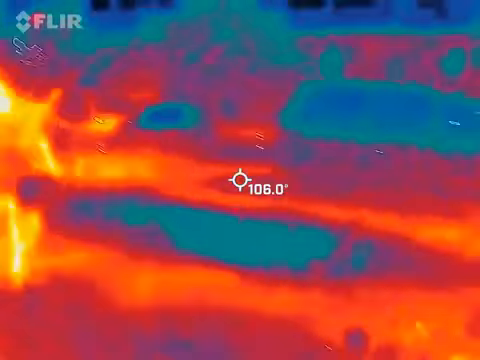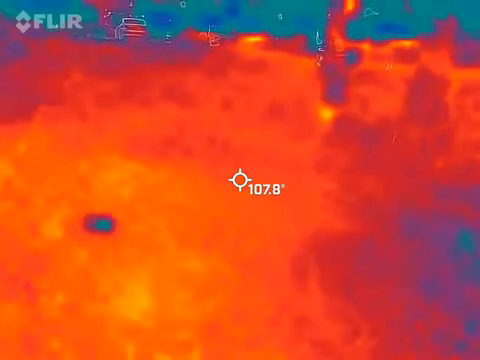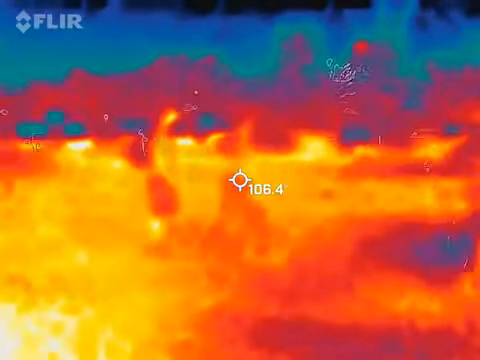Guys, what's going on? What you got going on? There's some thermal here. What's that over there? That's a can, right? Yeah, it's metal, right? Yeah, it's going to be cooler.